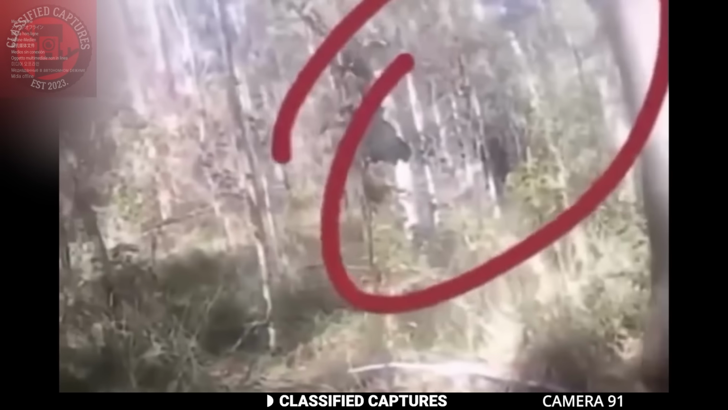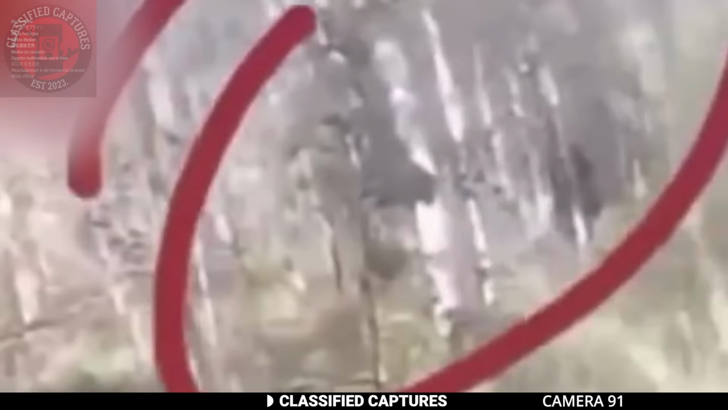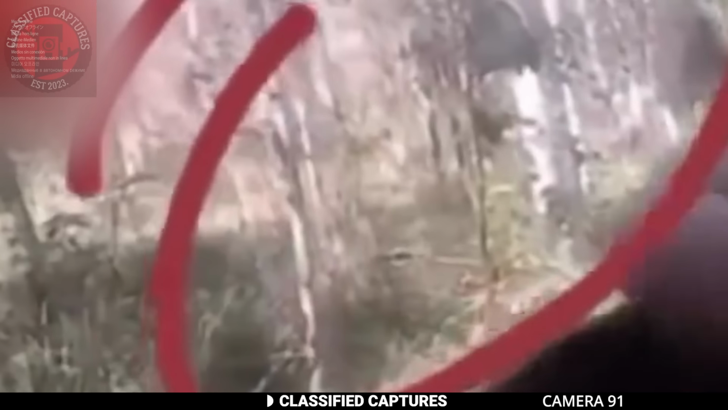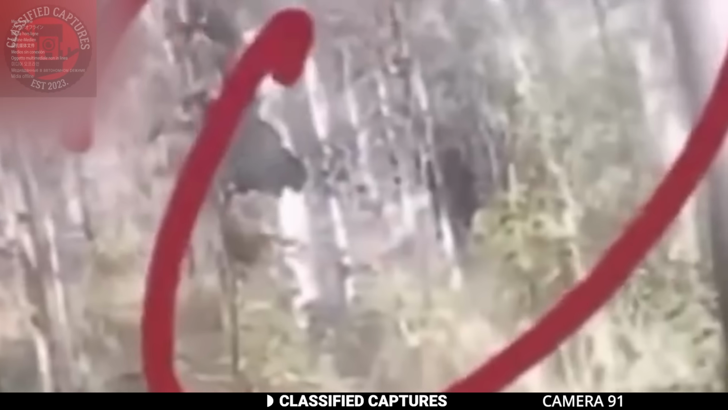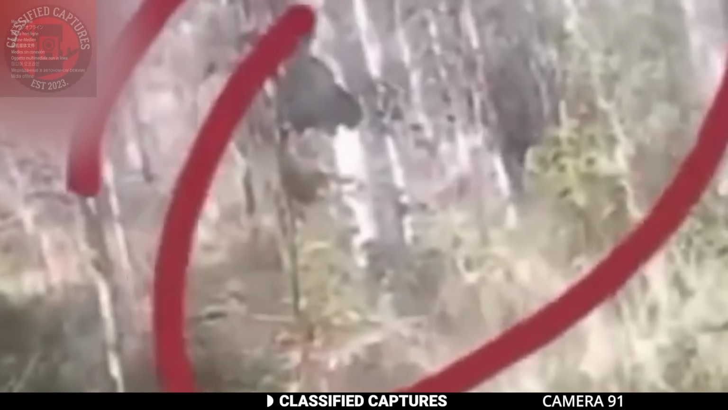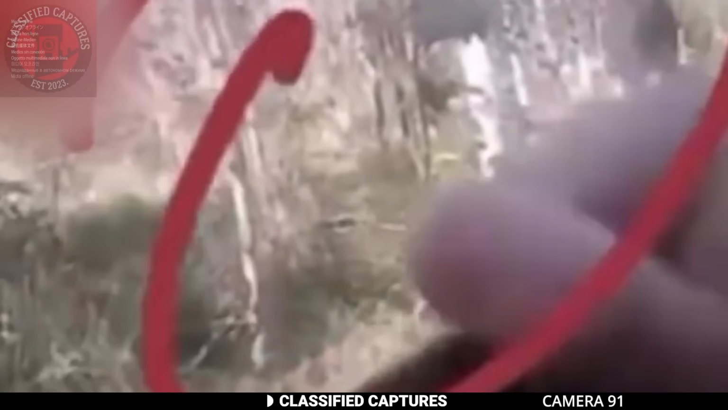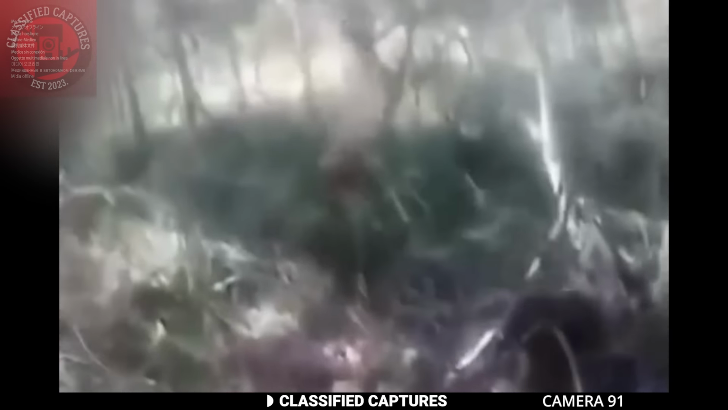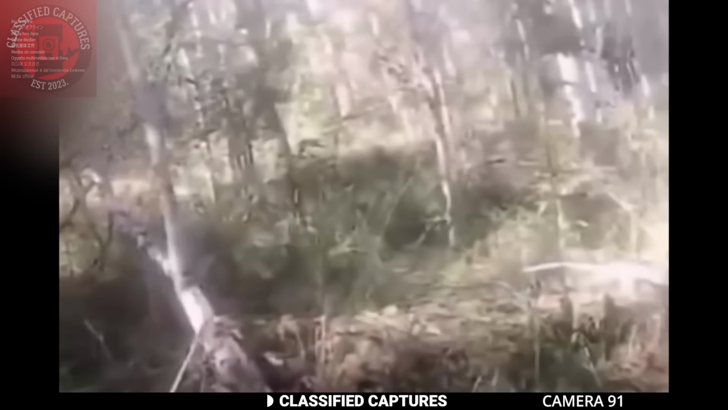The creature seemed unaware of his presence, or maybe it just didn't care. Its movements were deliberate and powerful, pushing through the underbrush with ease. The man tried to get a closer look, moving as quietly as he could. Through the trees, he could see the creature's dark, shaggy fur and its massive frame. It stood at least 7 feet tall, with broad shoulders and long, muscular arms. The video was grainy and the creature was partially obscured by the trees, but there was no denying that this was a Bigfoot. What say you?